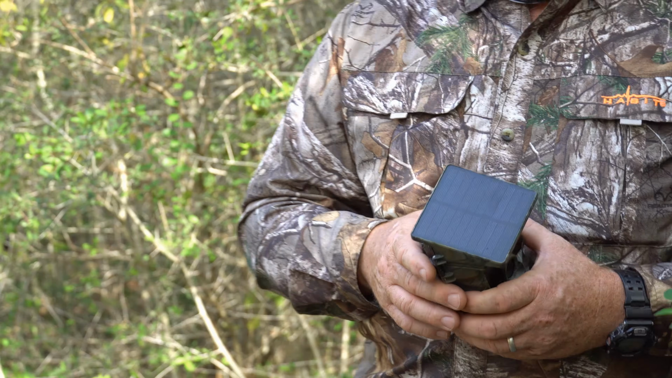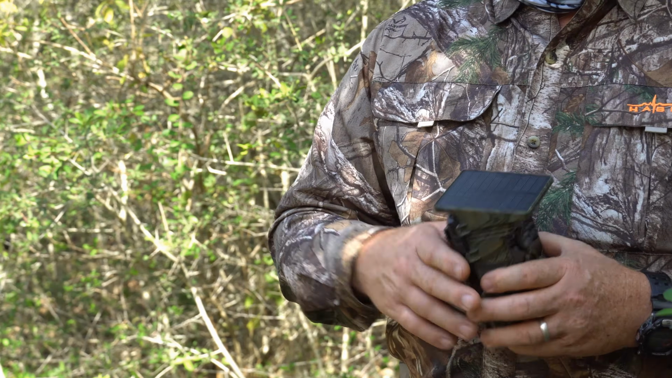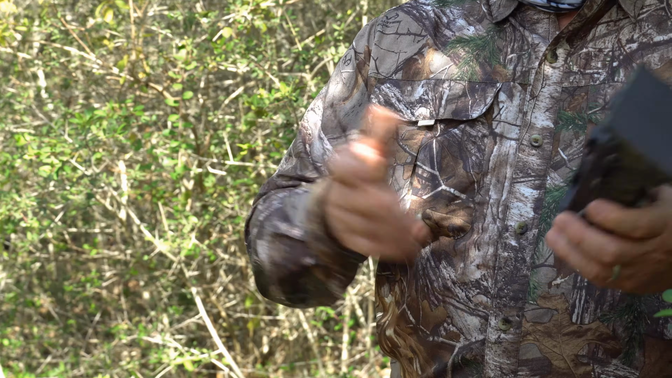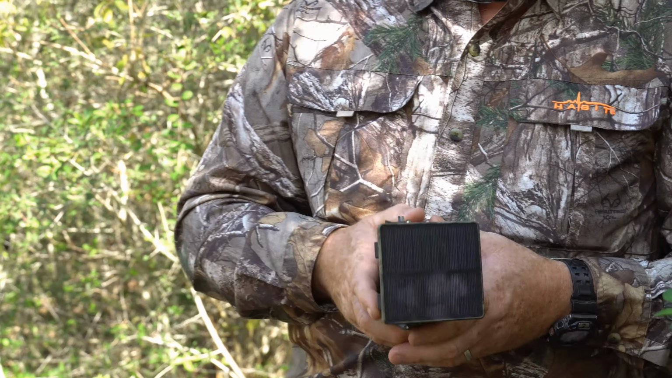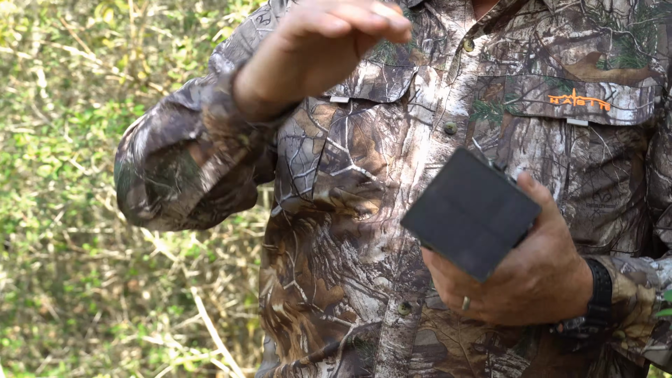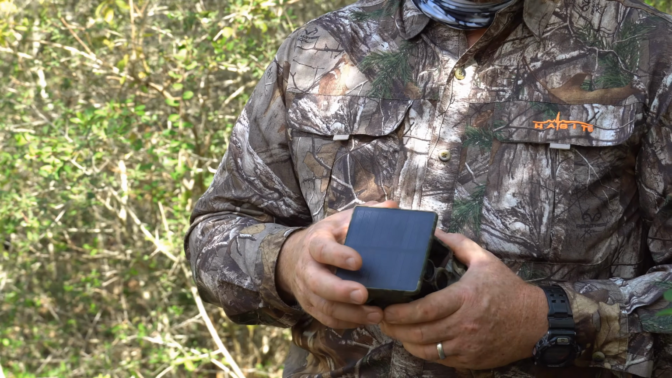Okay, and now I'm gonna show you some videos from my new place. This is actually in my yard now, where the camera is at. I've got a deer feeder in my front yard, and so I can actually sit on my front porch and look at the pictures using the Wi-Fi function on this without even going to the camera. So let me go ahead and show you some samples, and then I'll talk about the Wi-Fi function and how it works a little bit after that. So here are some samples from my front yard.